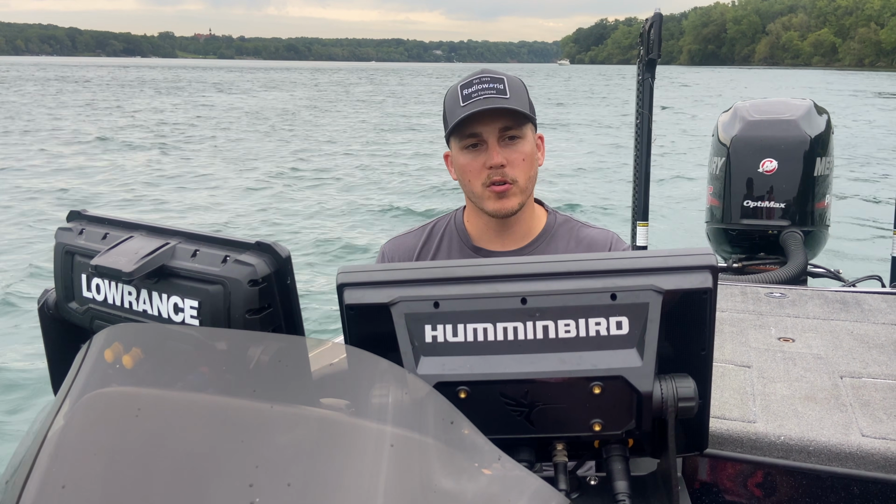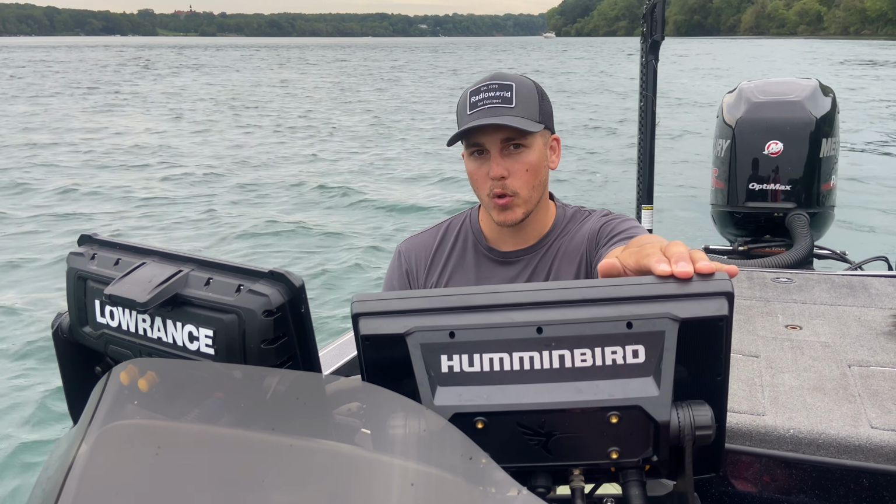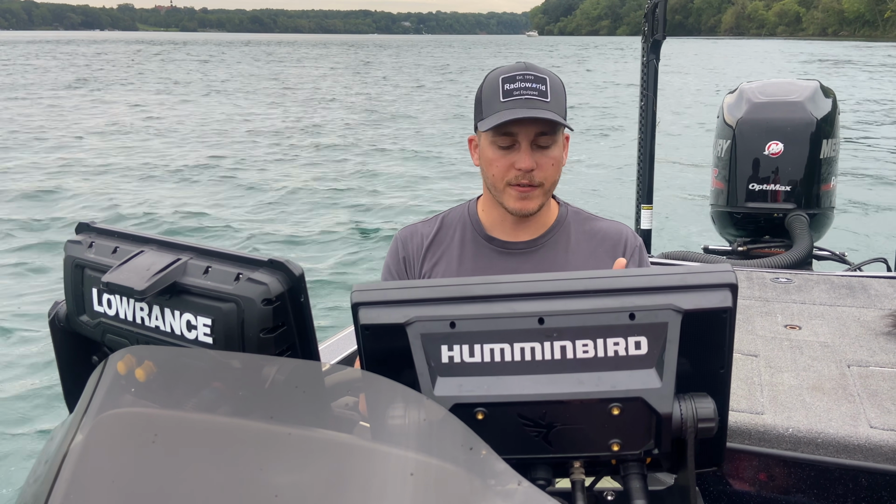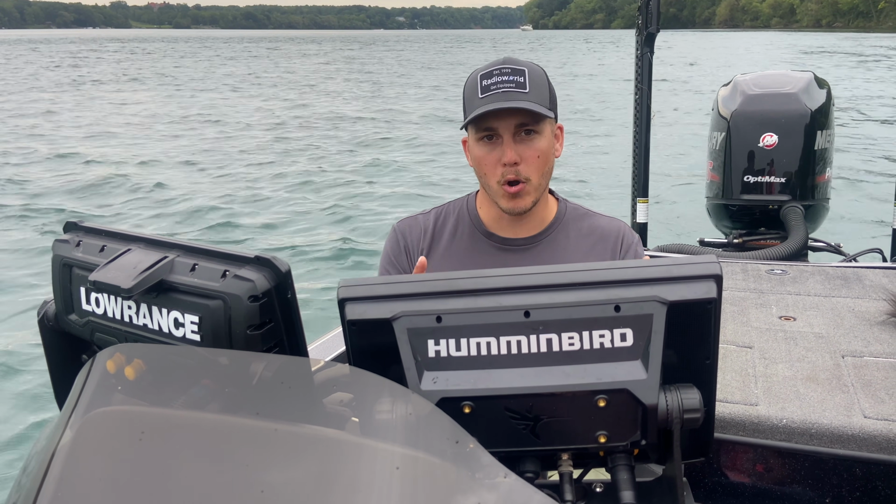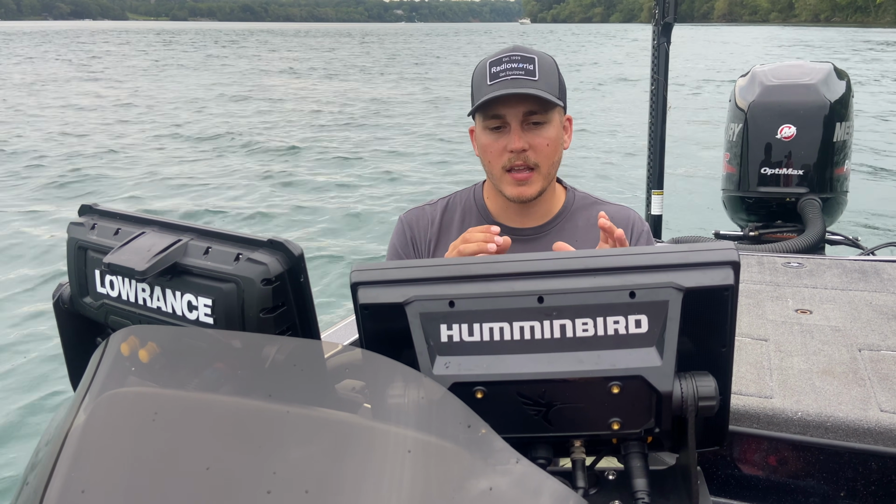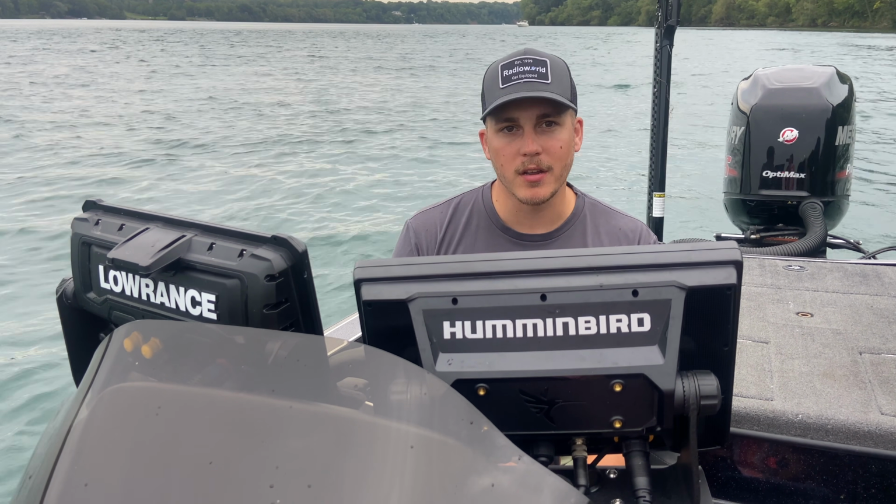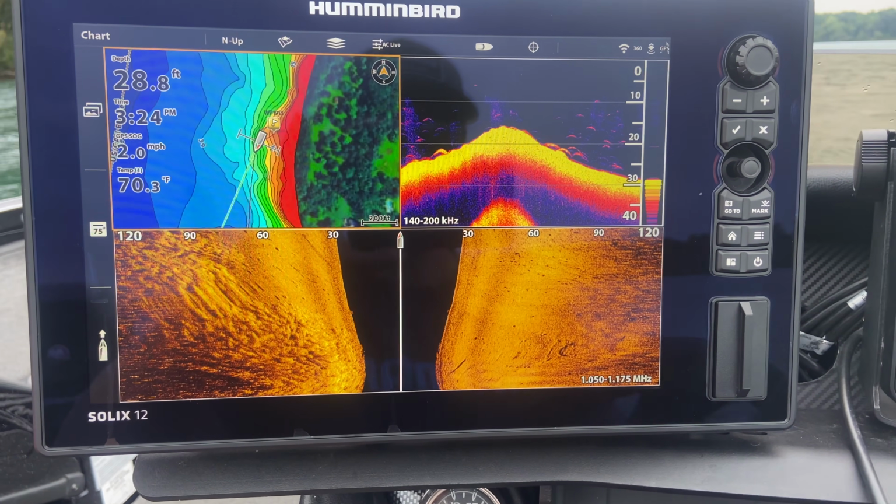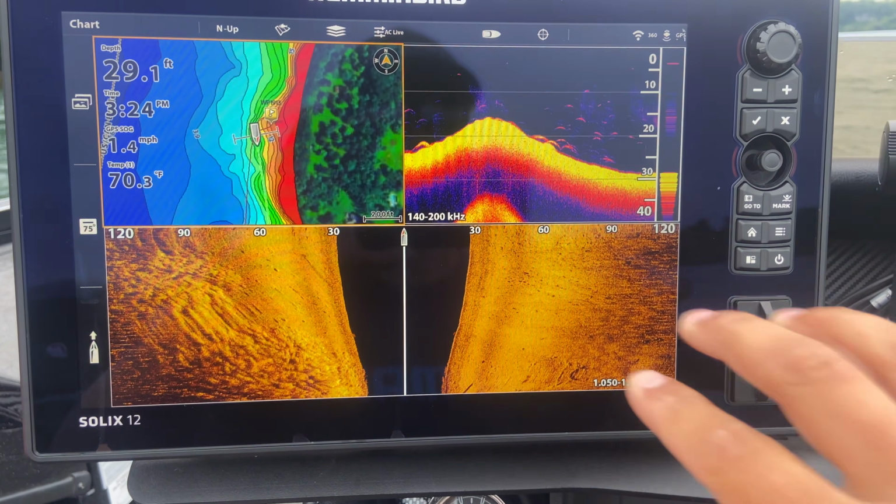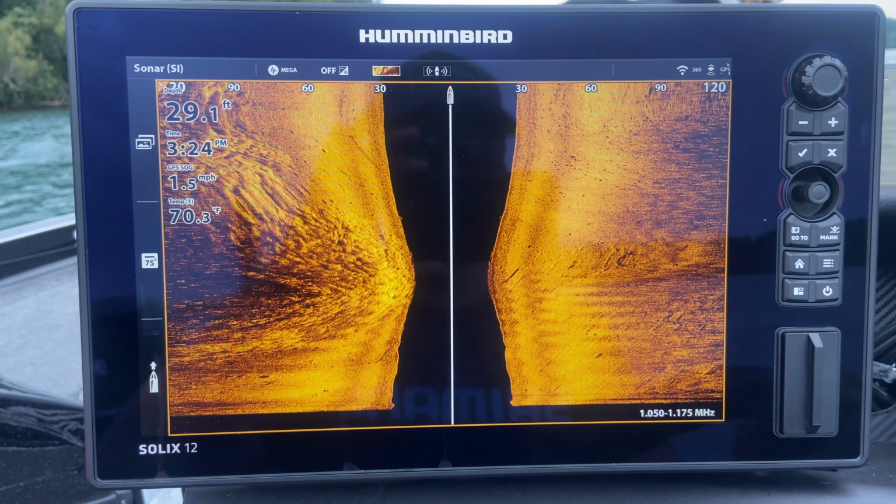So first and foremost, the staple of my system is the Humminbird, and this is a Humminbird Solix 12. I use this for Lake Master mapping, I use it for side imaging, and most of my waypoint management. And one of the key and best features of the Humminbirds is their Mega side imaging. With the Mega Plus, you're able to scan much further and get higher detail than you were previously. And I think Humminbird has the side imaging market on lockdown.